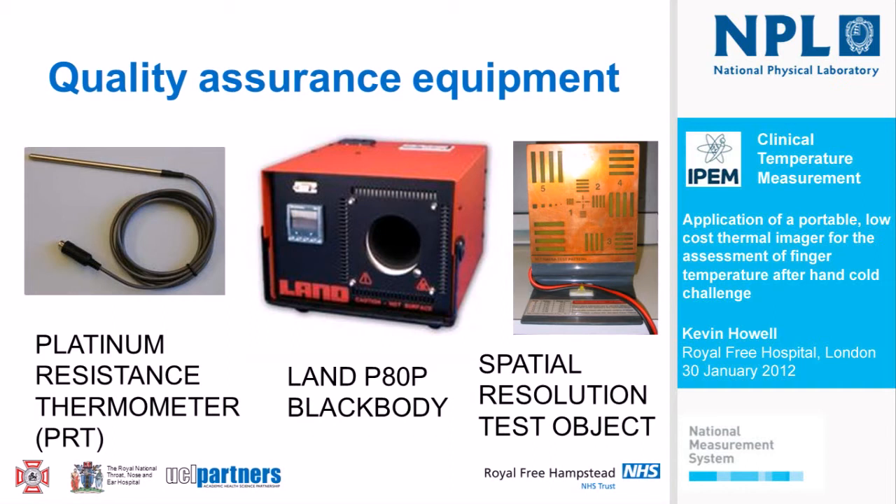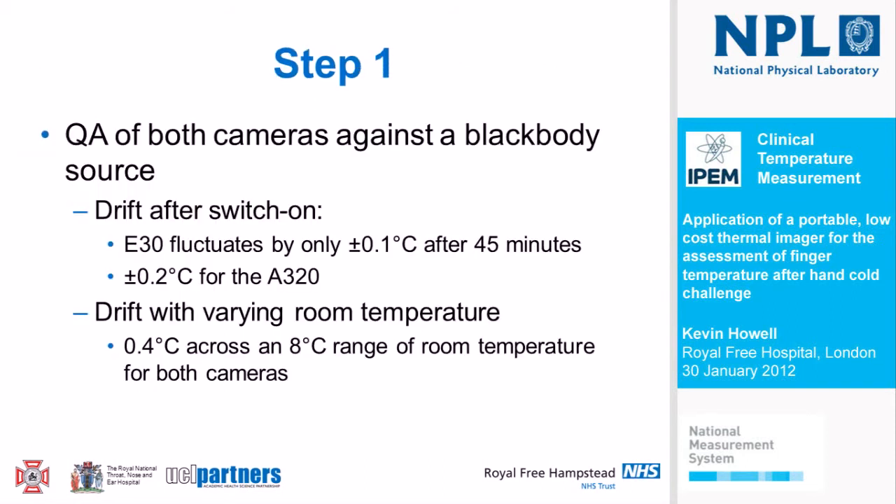And we also had access to a spatial resolution test object, which is basically an array of heated bars, so that we can judge whether we can resolve certain sizes of object in both thermal cameras, and that was developed by Professor Ring's unit at Glamorgan. And if we look very briefly at what Rosie concluded in these very simple laboratory experiments under considerable time constraints, she had 2 days to do this, so credit to her.